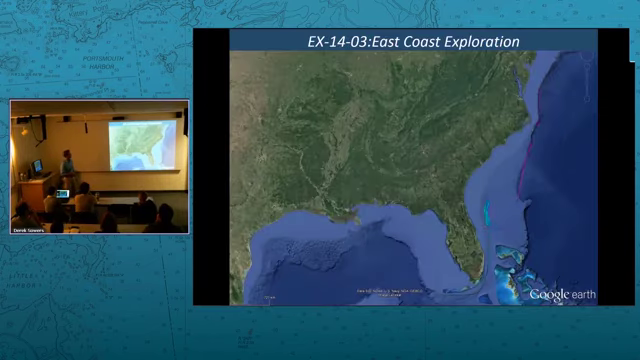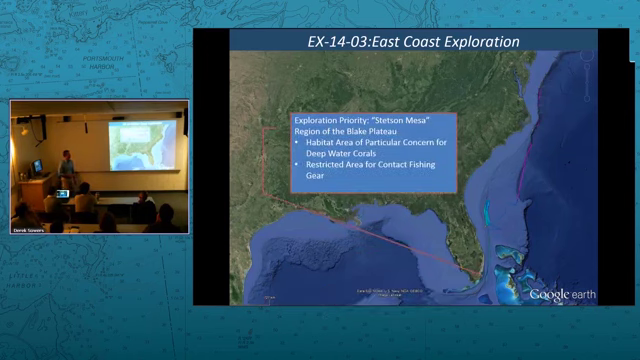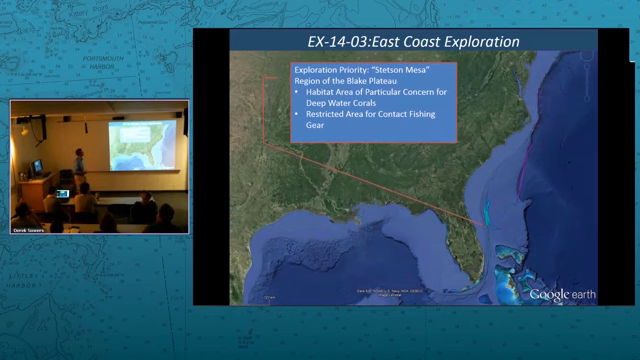For 1403, we actually moved back up the coast. So we started down here in Tampa, went around the Florida Keys, and the big focus for this cruise, in terms of a big priority survey area, was this area that was called Stetson Mesa. It's part of the larger Blake Plateau feature. And the reason that we were directed by a lot of folks to map here, it was of great interest to fisheries managers.